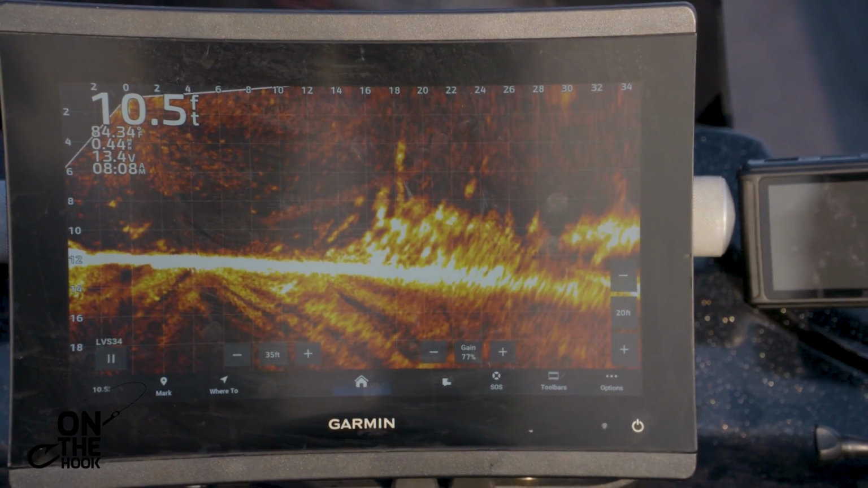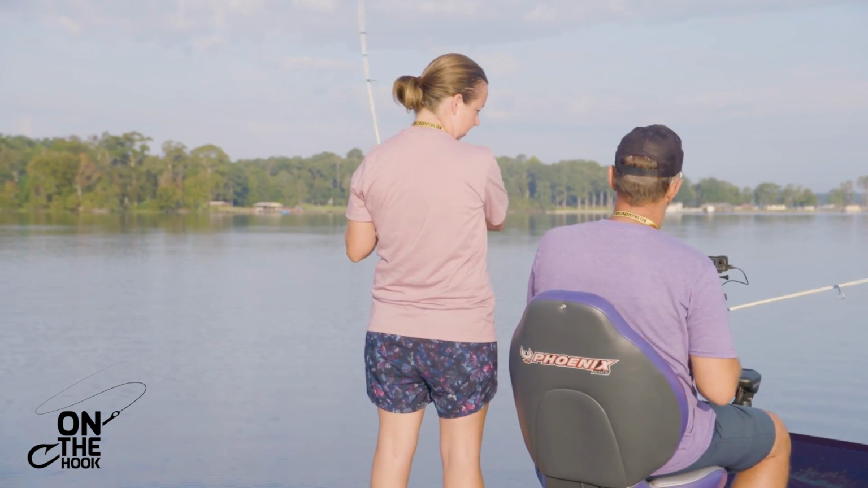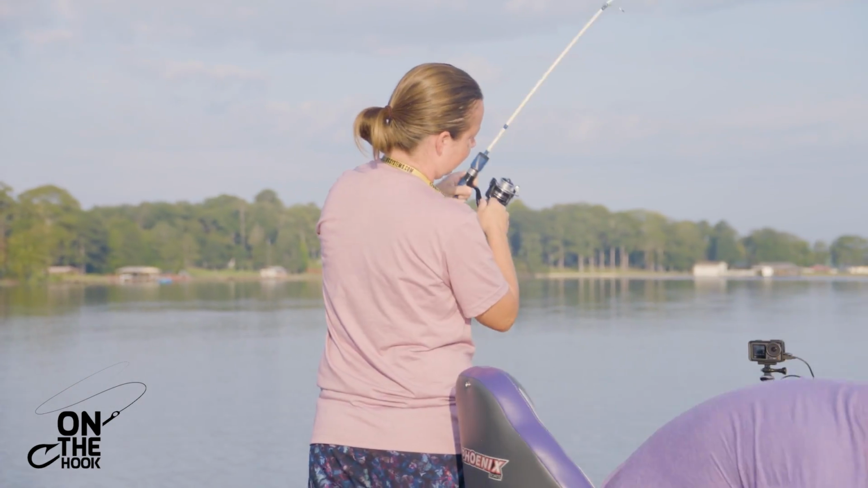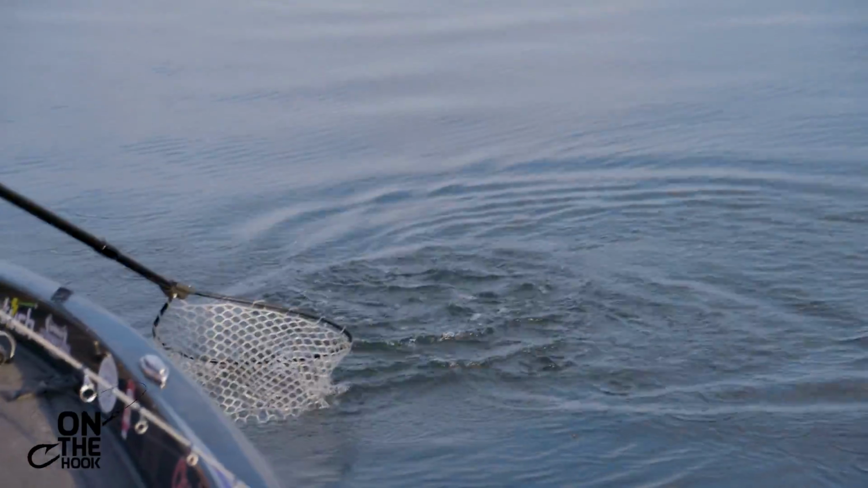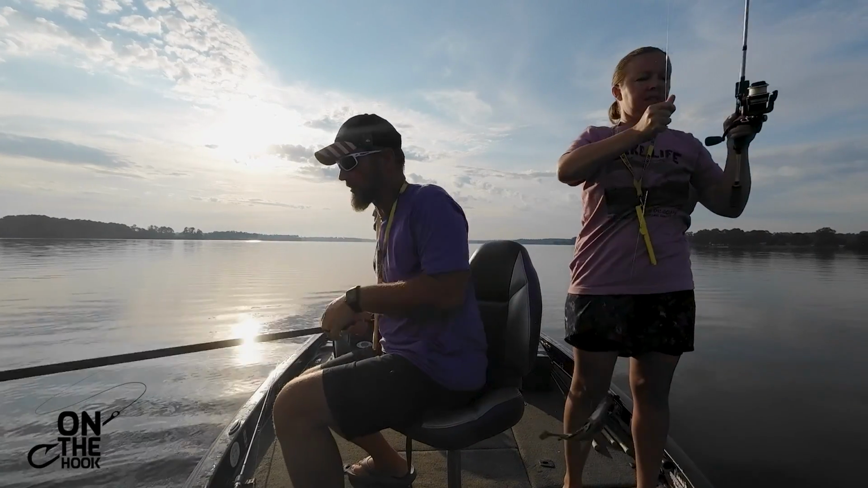Oh, I got something. I think it's a bass. Looks like it's pulling pretty decent. Let's find out what it is. No, that's a crappie. Oh, and I missed him. I got him. You got him in? Yeah. There you go. That's a good crappie.